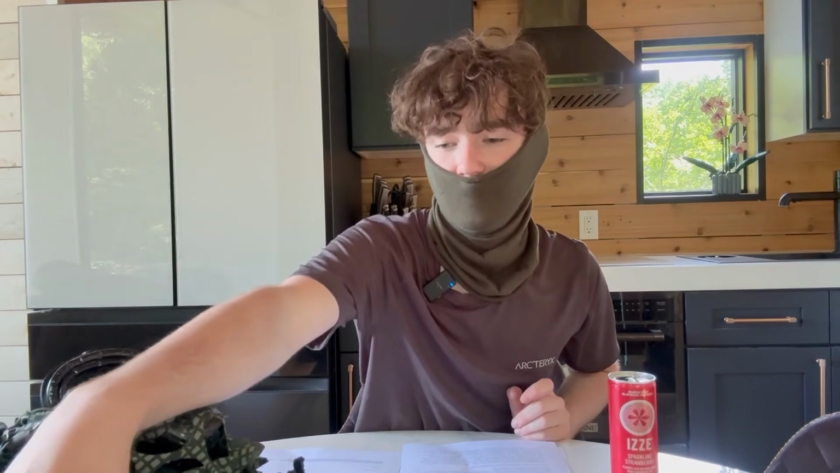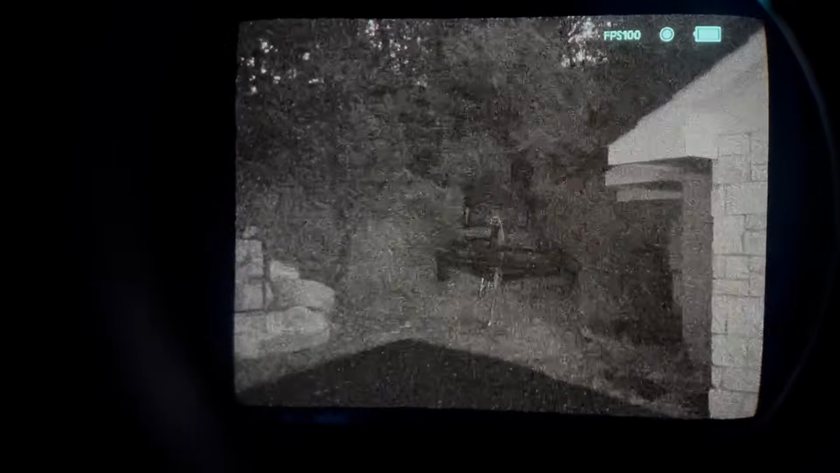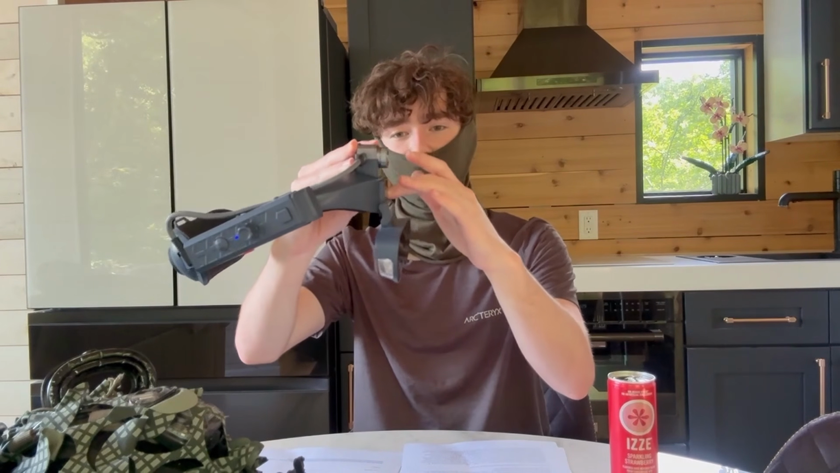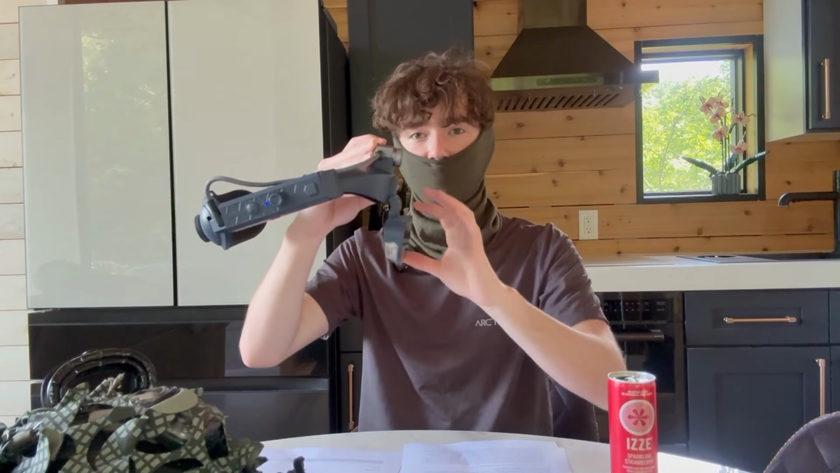What I think could be cool is, imagine if you got the ADNV G2P sensor in there, which is a digital sensor, but very low profile, and it has crazy good performance comparable to some Omni tubes. Once again, it's like a $2,000 sensor, but down the line, imagine you put that just right there, right? Then you get thermal to actually line up with your image. So then you could have fused thermal and night vision all projected on this extremely low profile display, just mounted to your helmet.